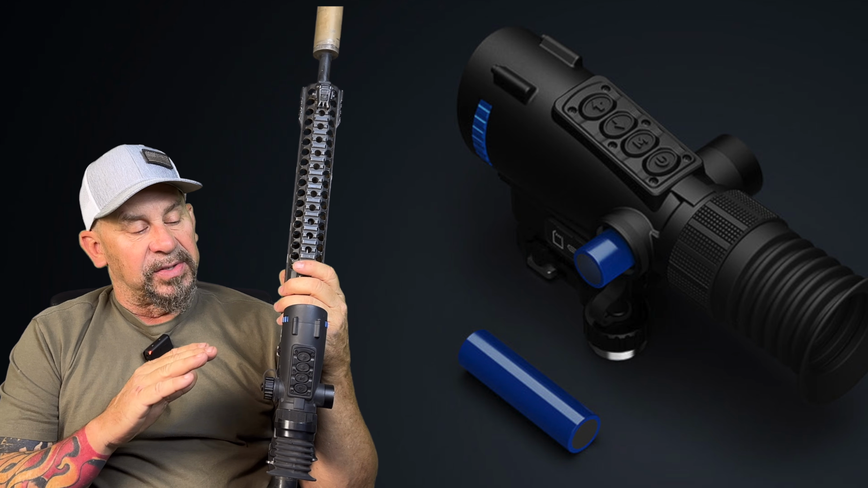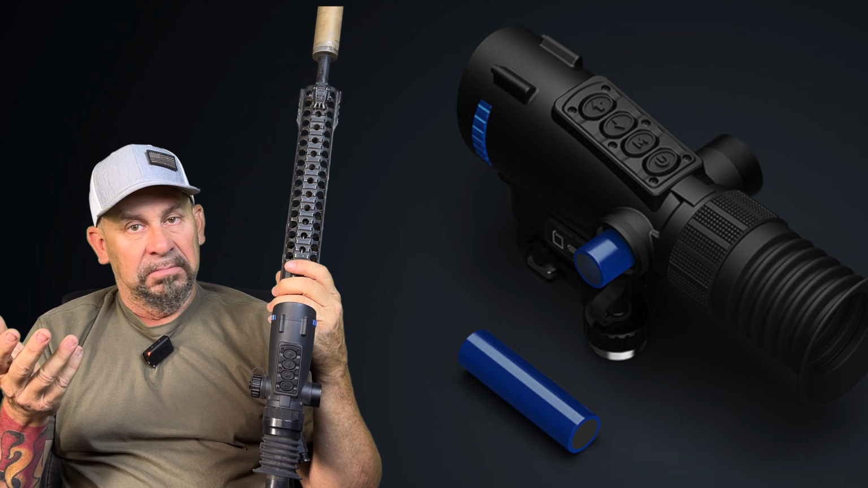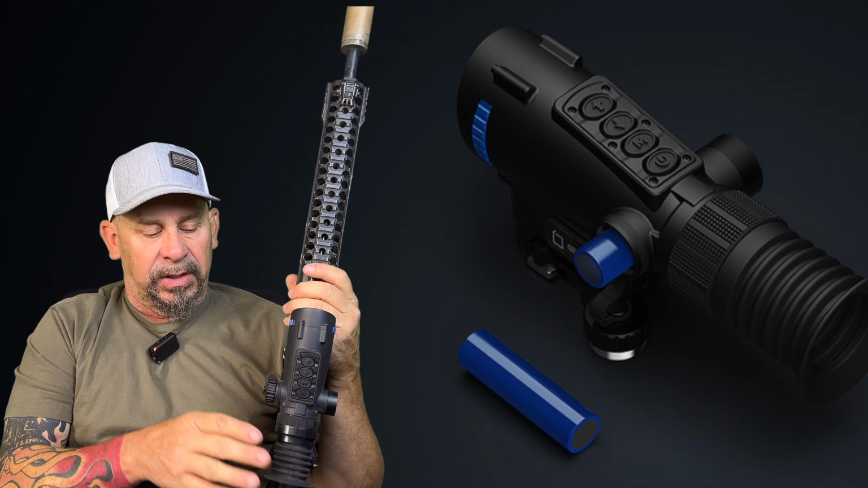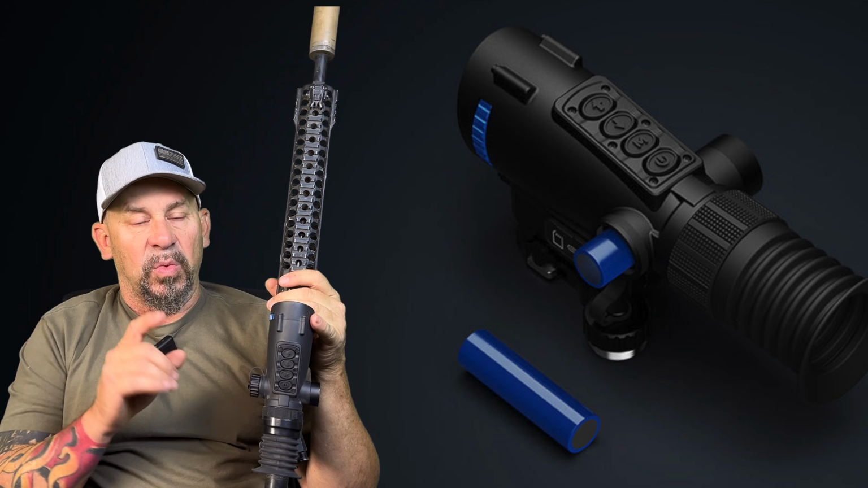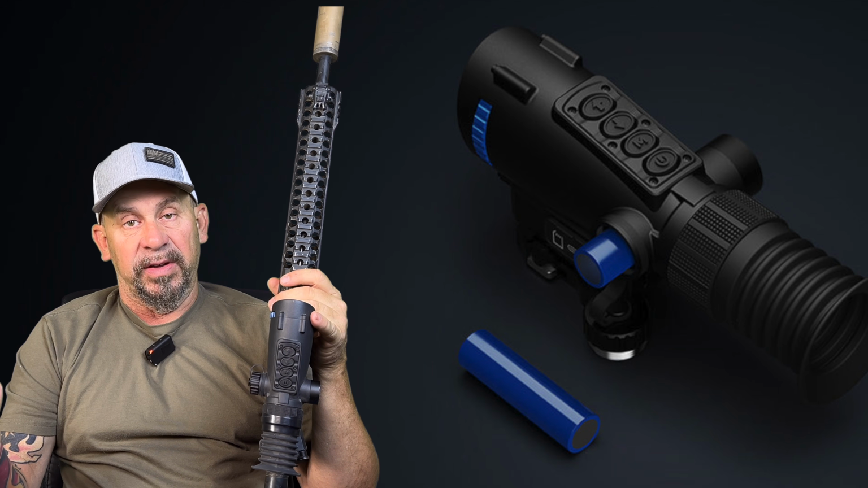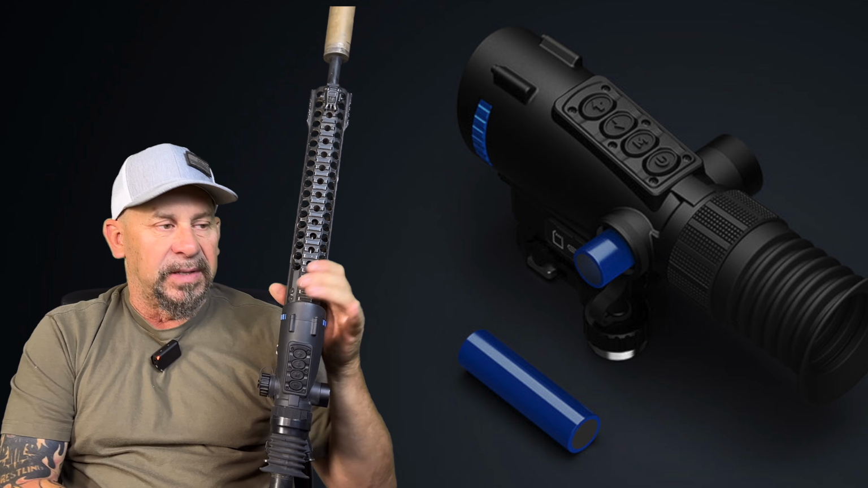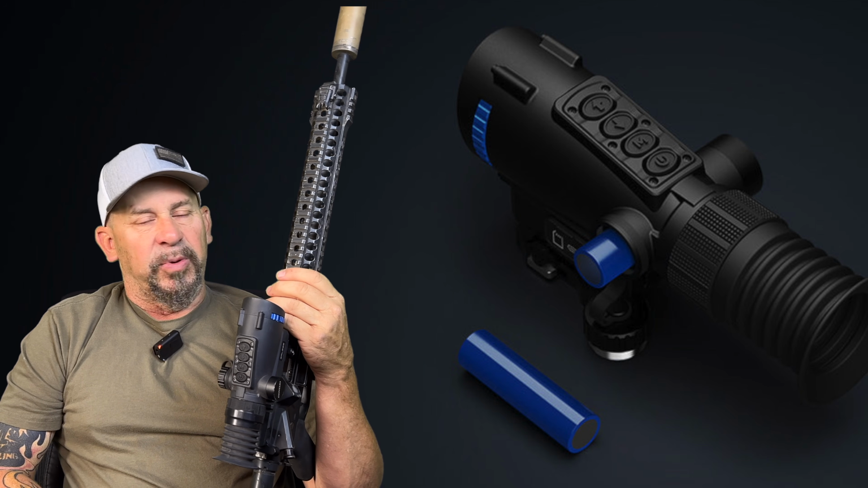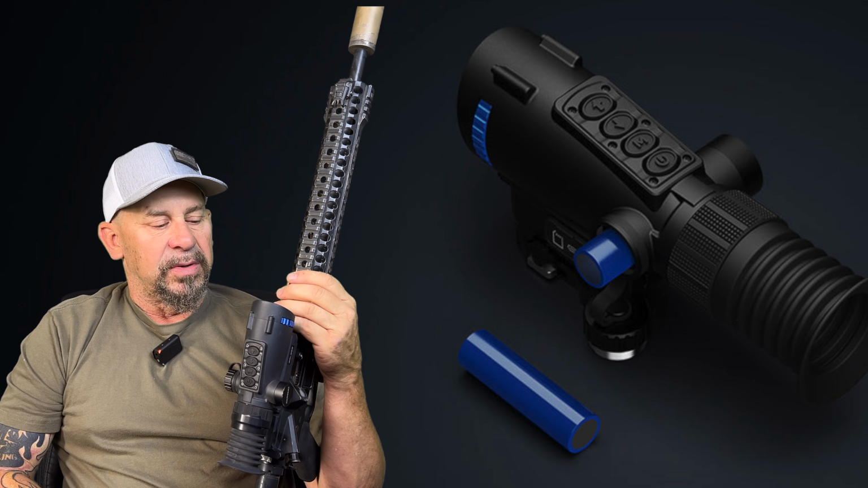One thing that this scope has that I've never seen in any other scope is playback mode. What is playback mode? I can go in this scope and I'm looking through my eyecup and looking at the screen, and I can choose the playback option, and I can actually watch what I just recorded inside the scope, so I don't have to download it to my phone. Now, that allows me to see what's going on, but yet I'd have to hand this to my buddy for him to be able to see instead of having it on my phone. So that's a pretty cool option to have, that playback mode. I've never seen that on any other optic.